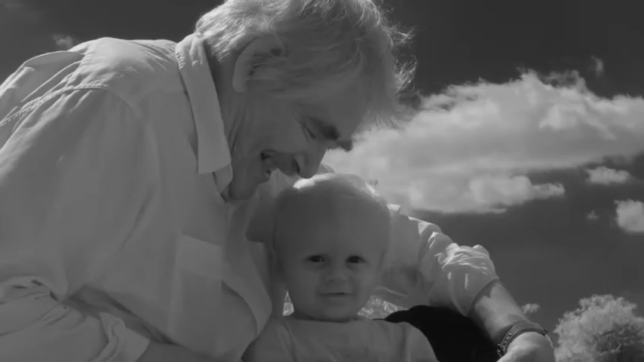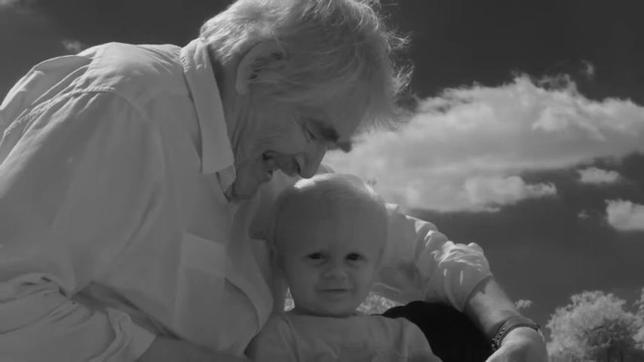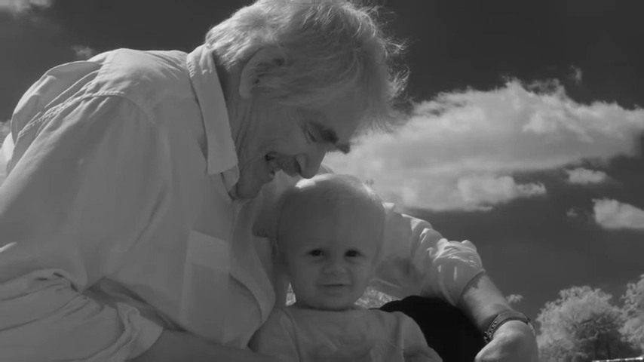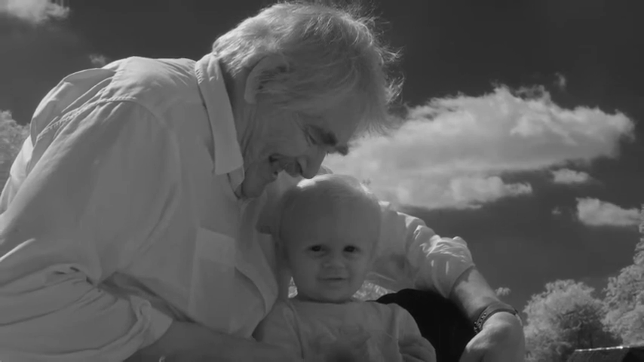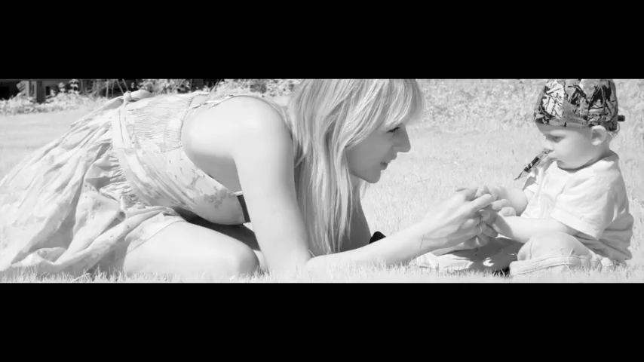So as you can see, a really, really bright sky with a few fluffy clouds in works particularly well for infrared photography. Look at that beautiful light on John's shoulder and in his hair. As you can see again, Josh's eyes are looking a little bit spooky. A particularly good way around this with portrait photography, if you have two subjects, is to get them looking at each other.